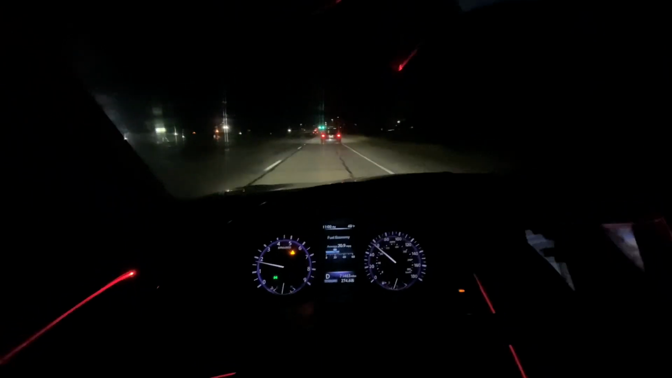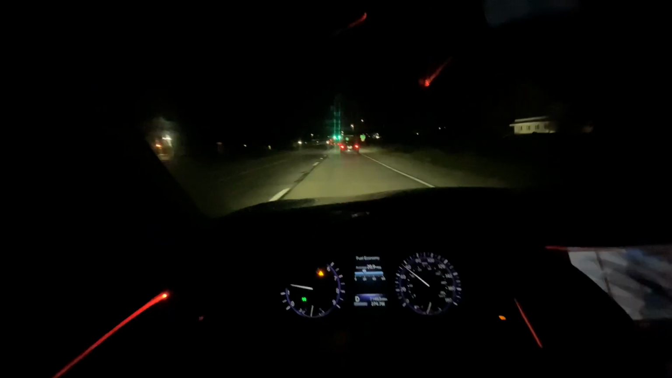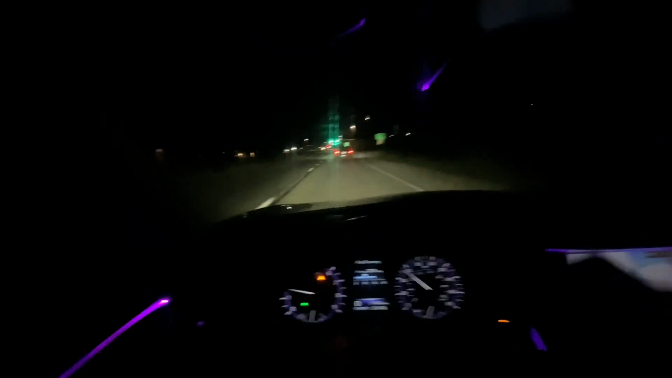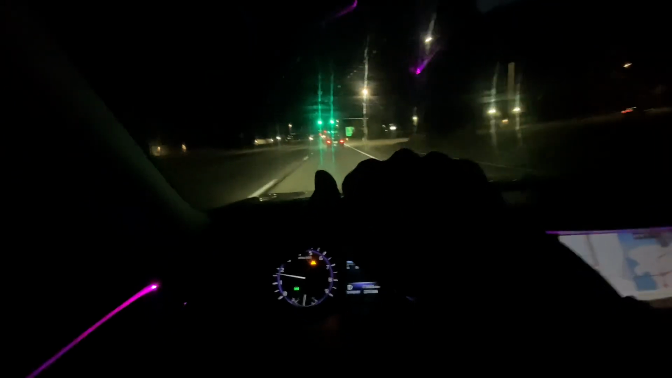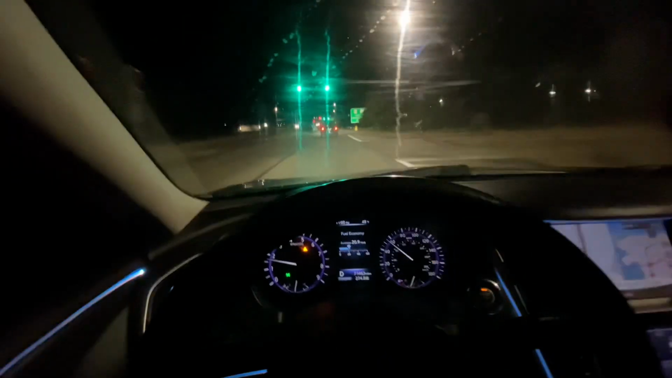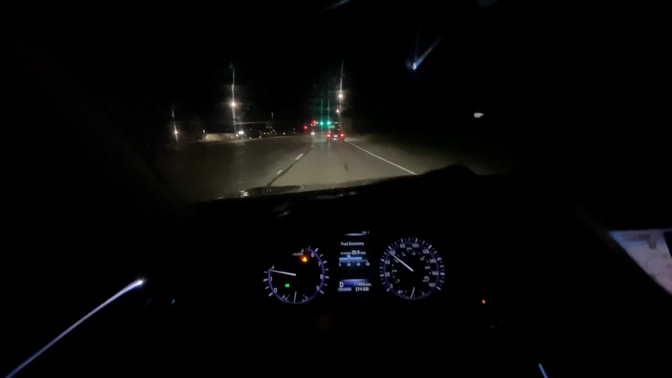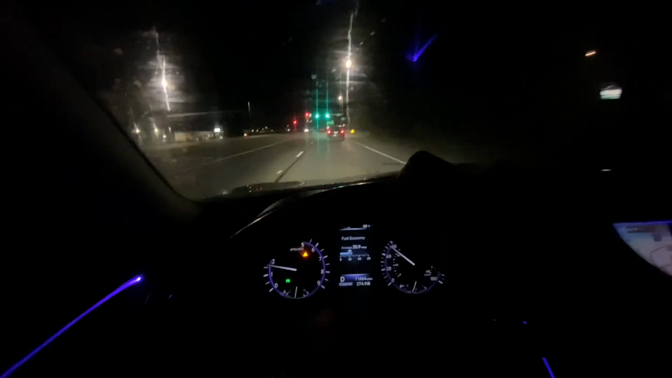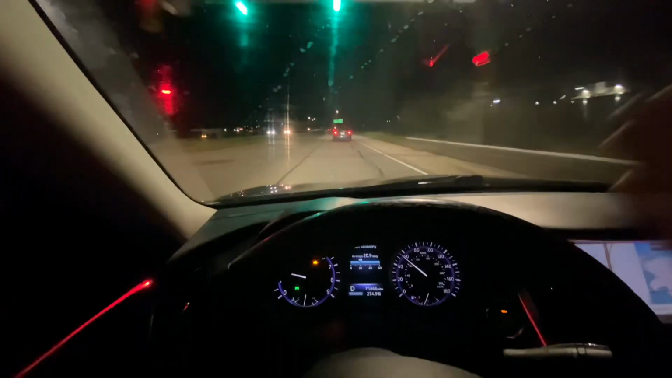And then a listing came up in my city. Unfortunately, I don't even want to talk about how much I paid for this car, but I'll get clowned on. Let's just say I did overpay, but not a substantial amount, but I did overpay. But the dealership was literally a mile away from my house.